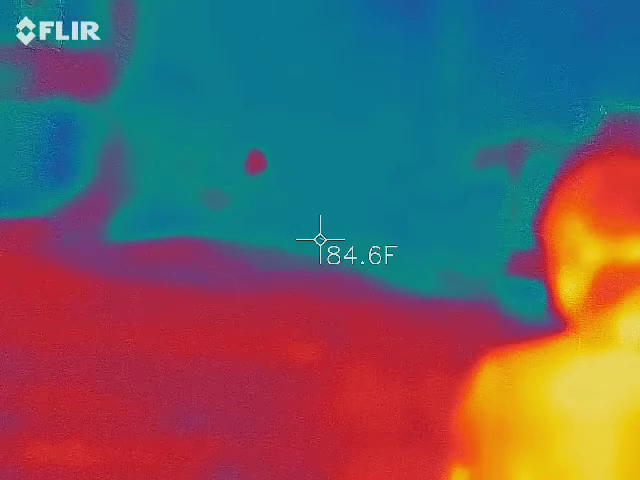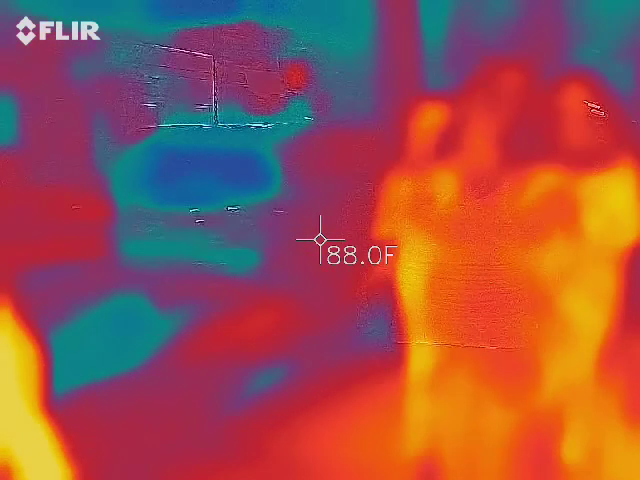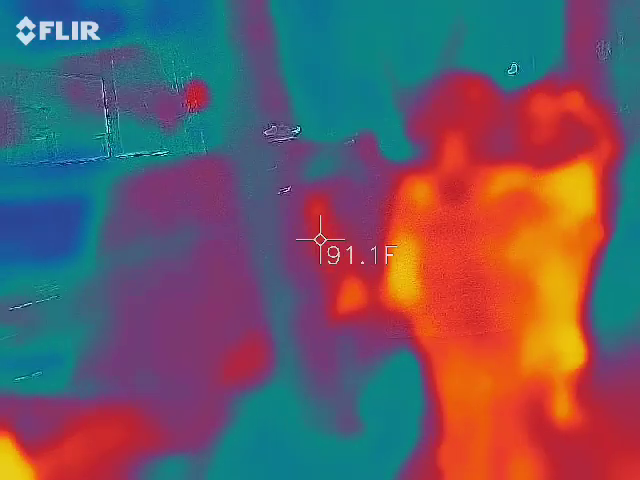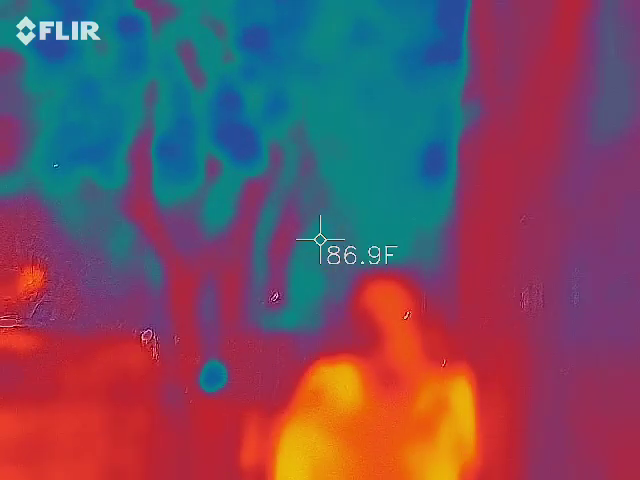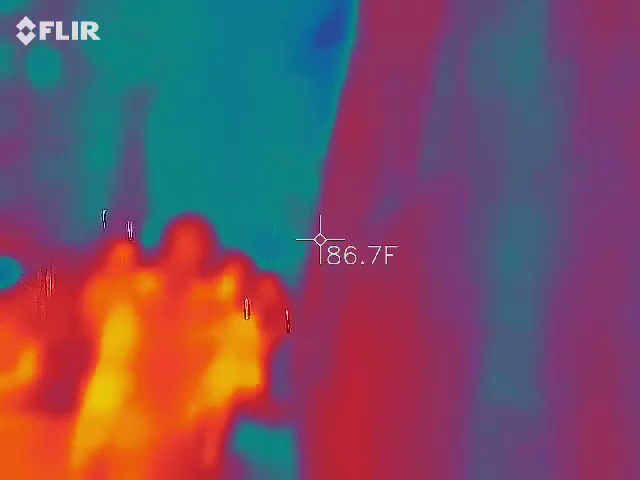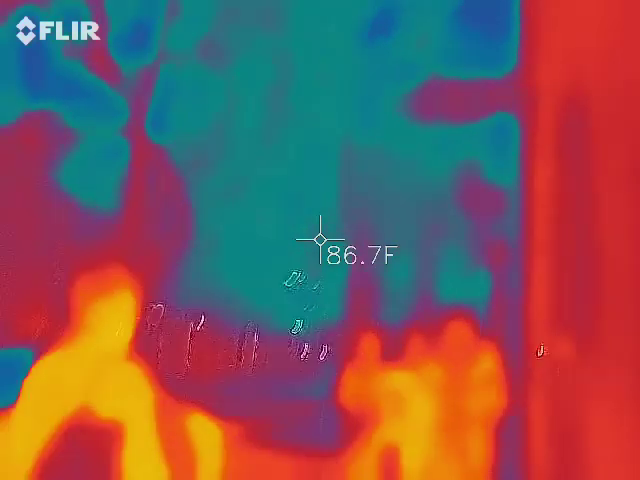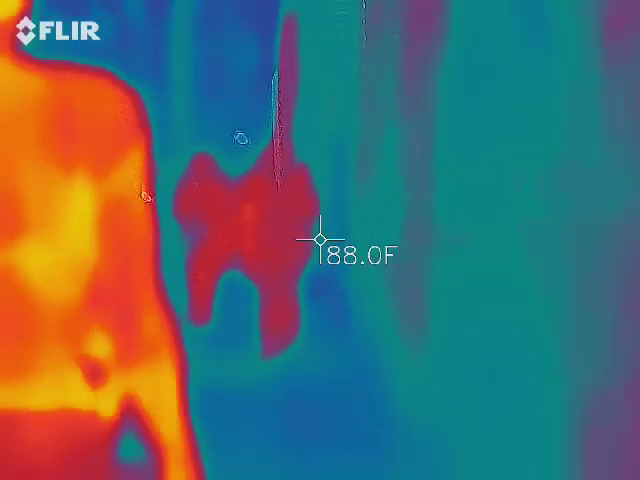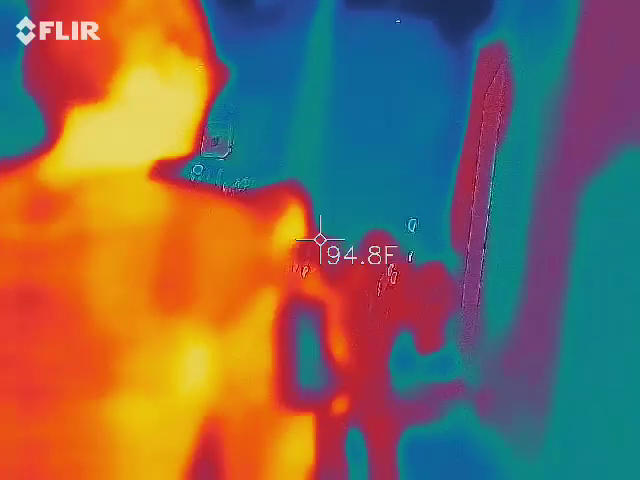That's a tight street. Someone's library active. These are apartment doors. Oh yeah, they are. That's actually kind of cool. They have that big front door.